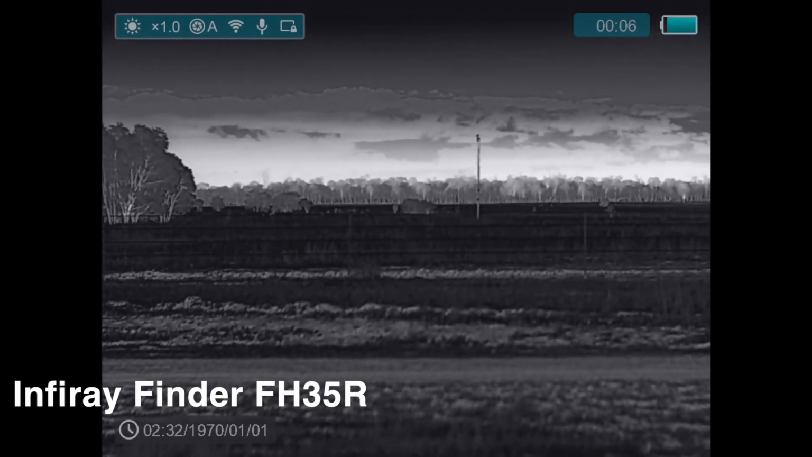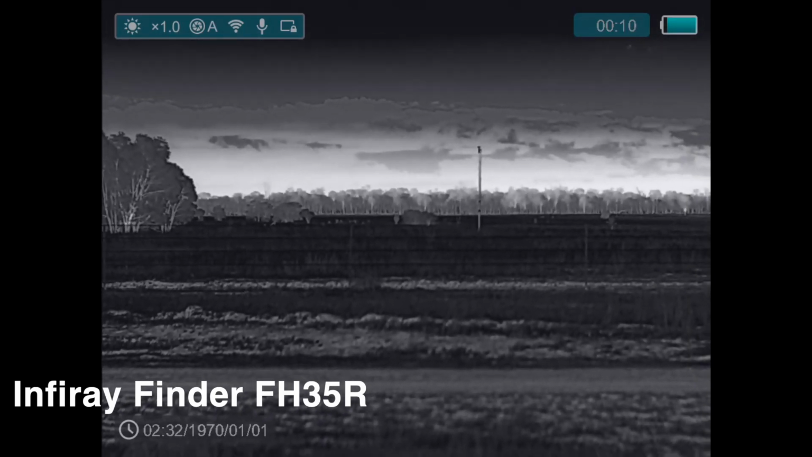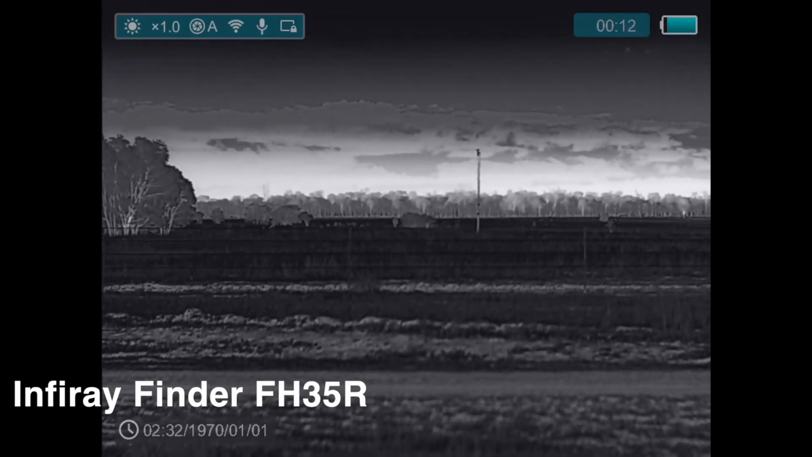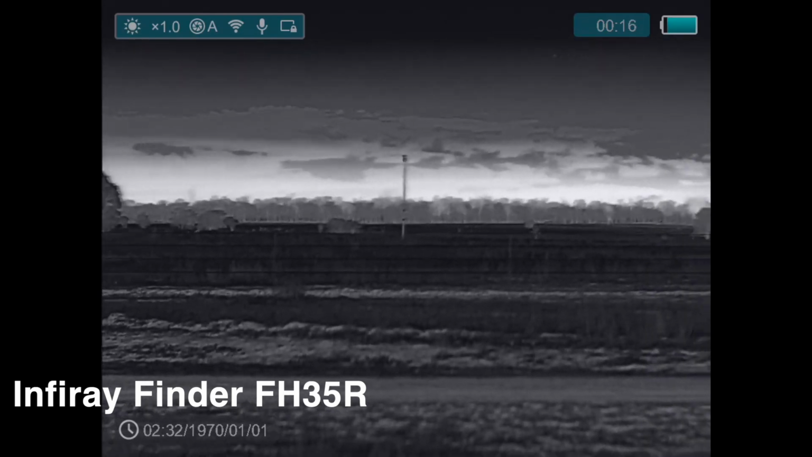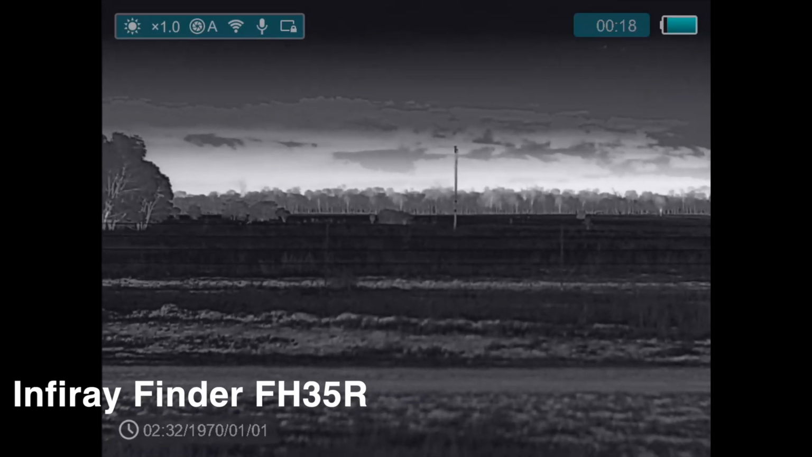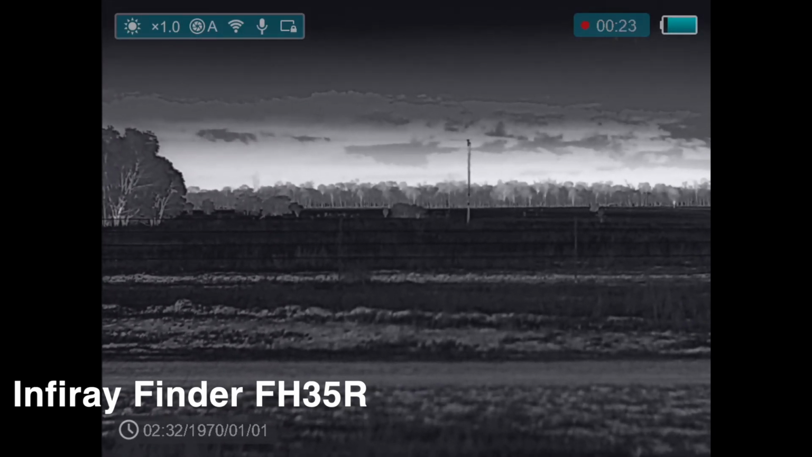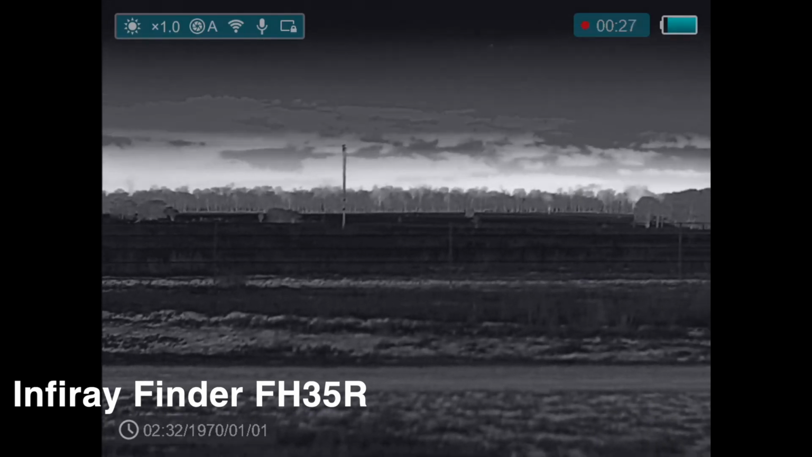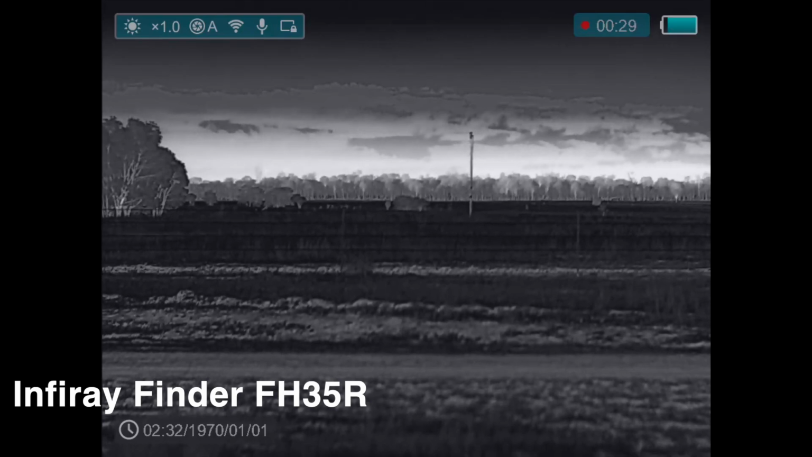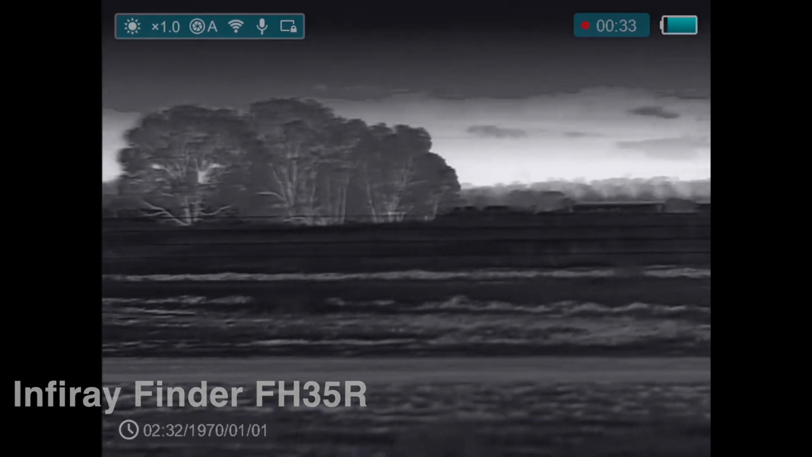Okay, now this is using the Finder FH35R version 2, same fence at the same distance. Line up that post there, so we've got probably, say not quite 15 metres of field of view, I'd say about 13 roughly, maybe 12.5 metres, something like that at 100 metres.